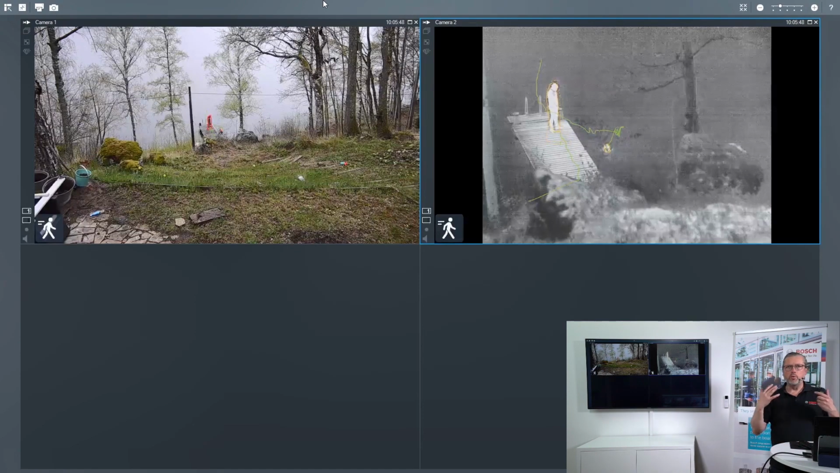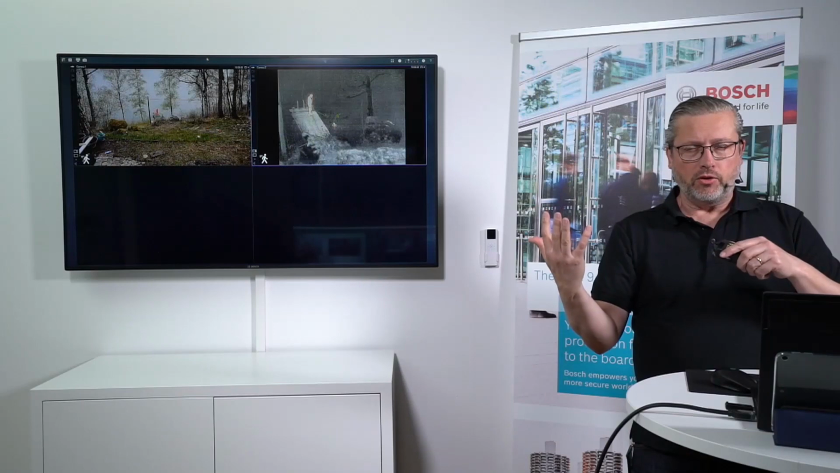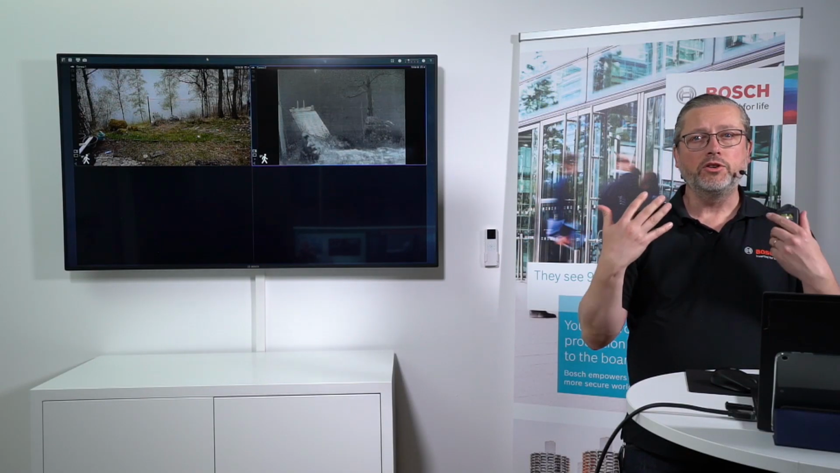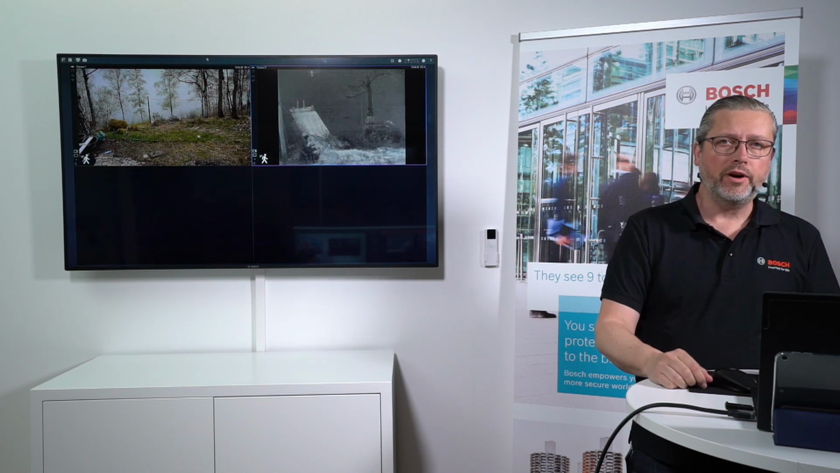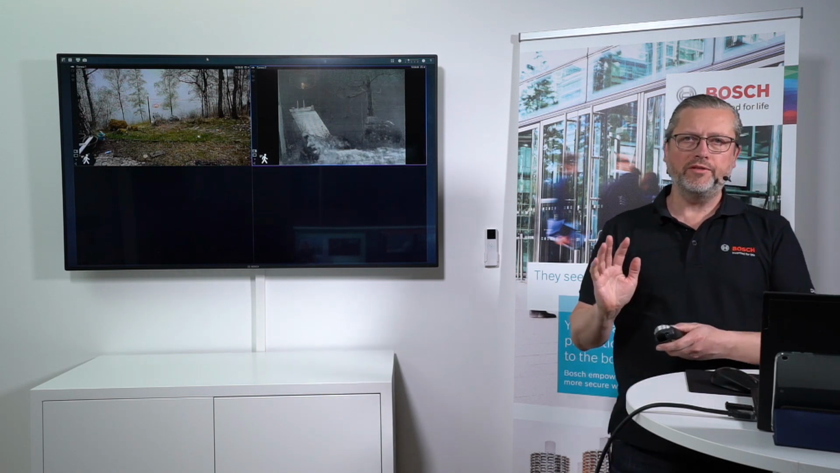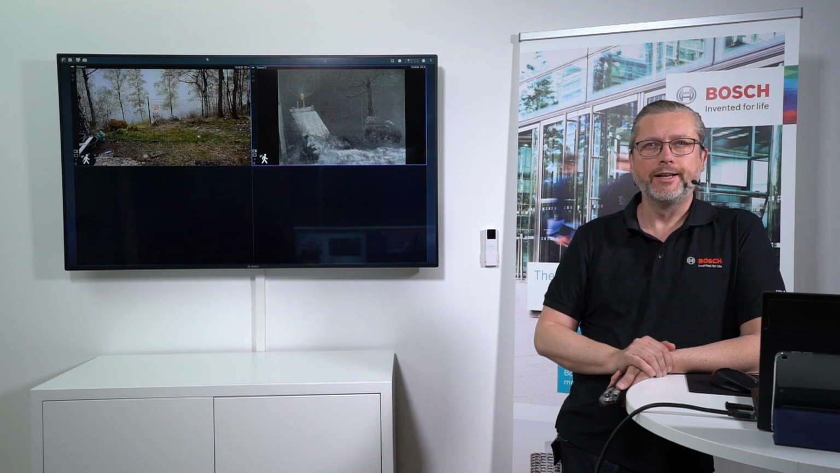So this is also a way of using the different camera blocks in combination to get the information the operator needs when he is taking a decision on what to do. So those are two recorded videos that we did before. You perhaps saw them when we did the session about the metal Mickeys.